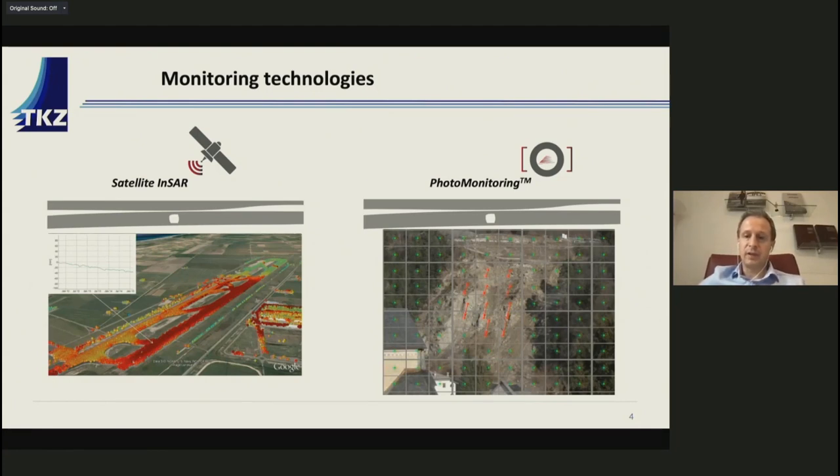Photomonitoring is a slightly different technology, but with similar purposes. The purpose is to identify change and to measure displacement and deformations of objects on the ground. In this case it can be applied to satellite images, but also UAV or ground-based ones.